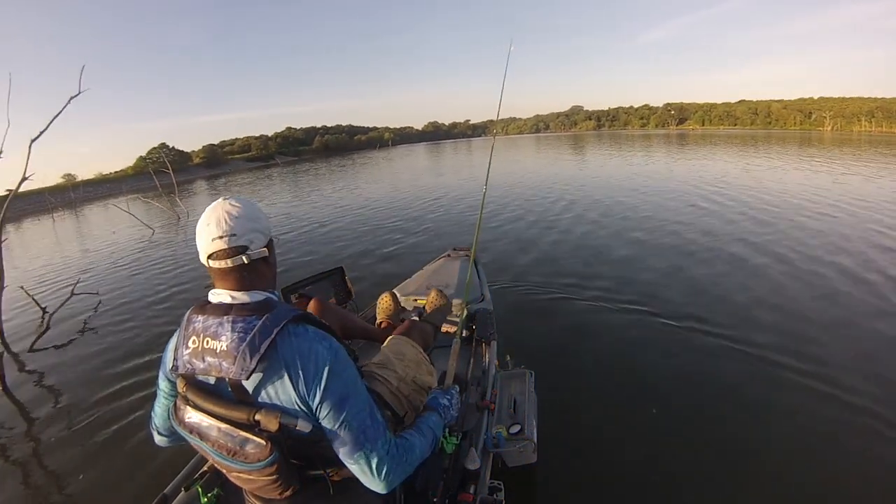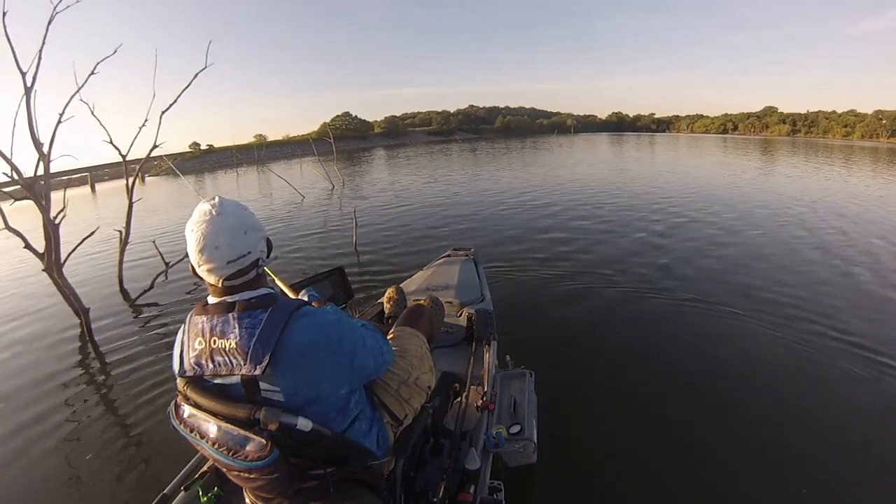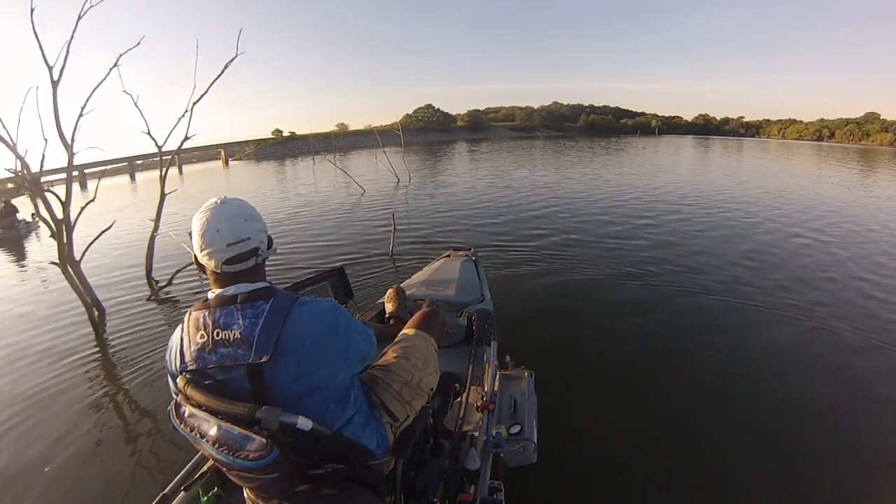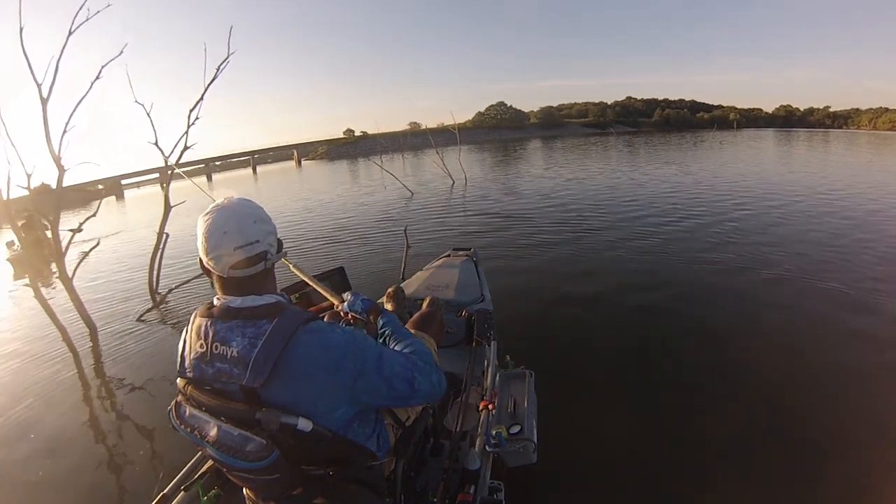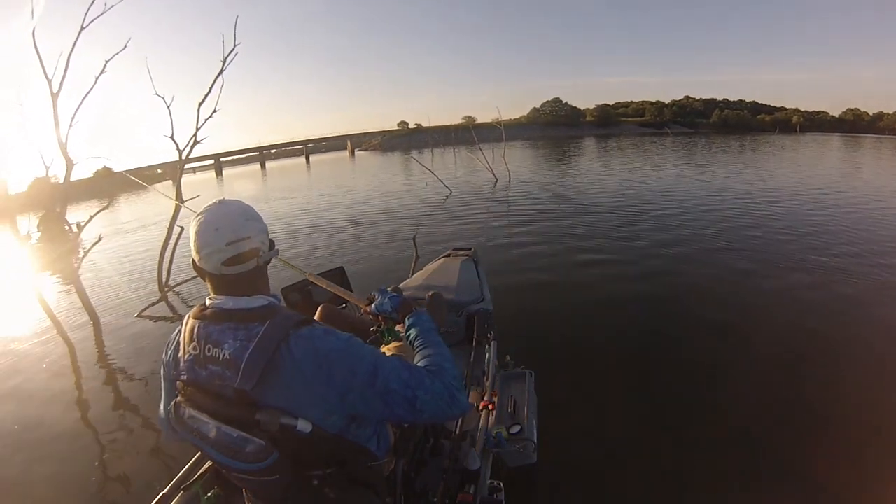This one looks like it might have some on it. Something piled up down there. Really, really tight. They're all the way at the bottom.